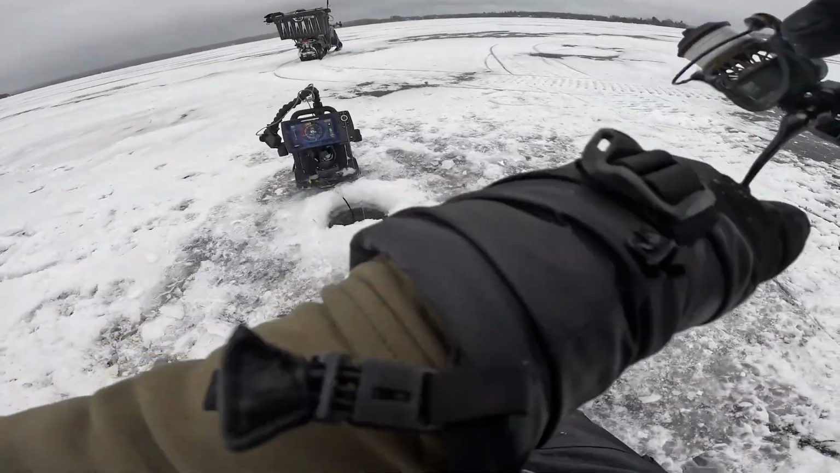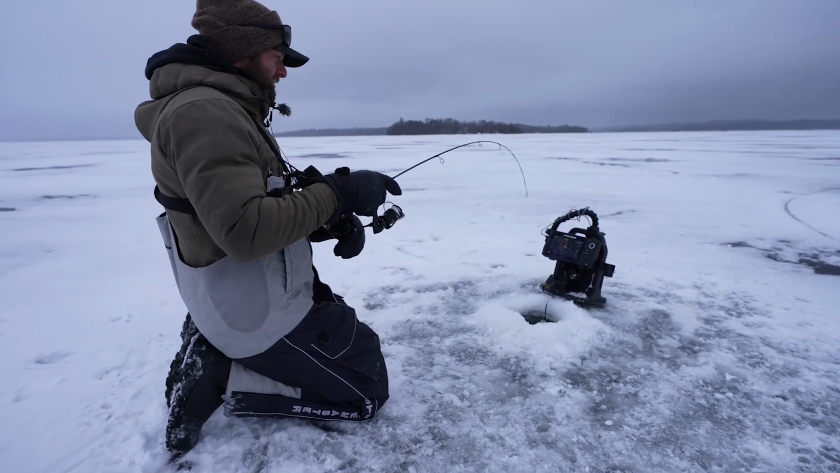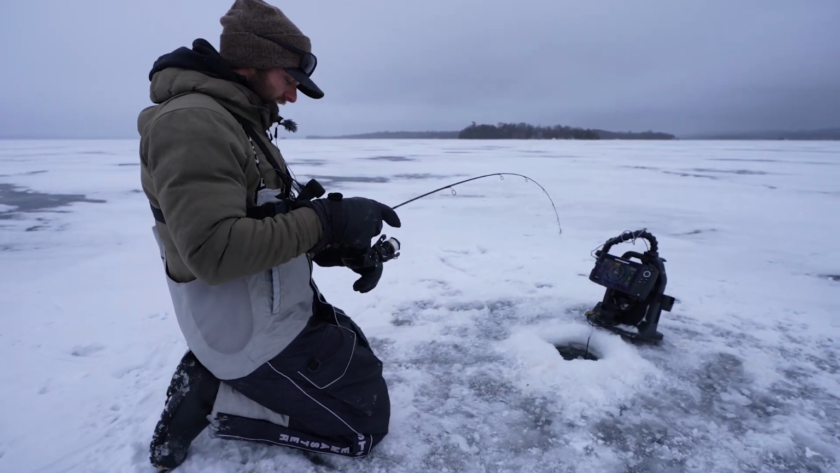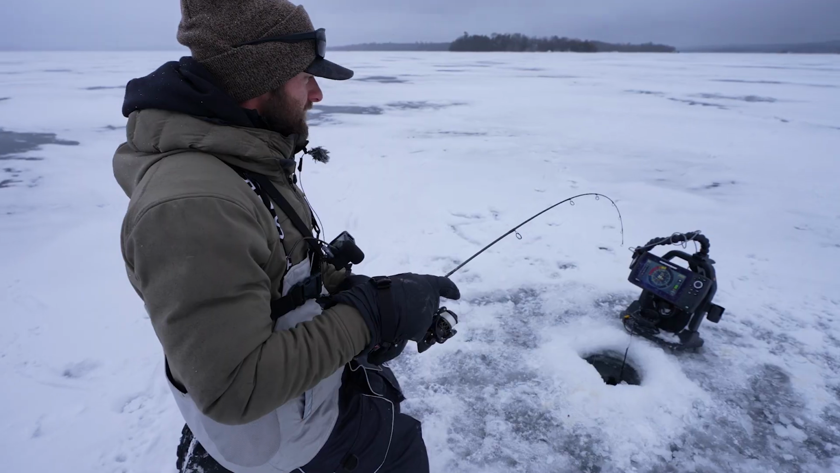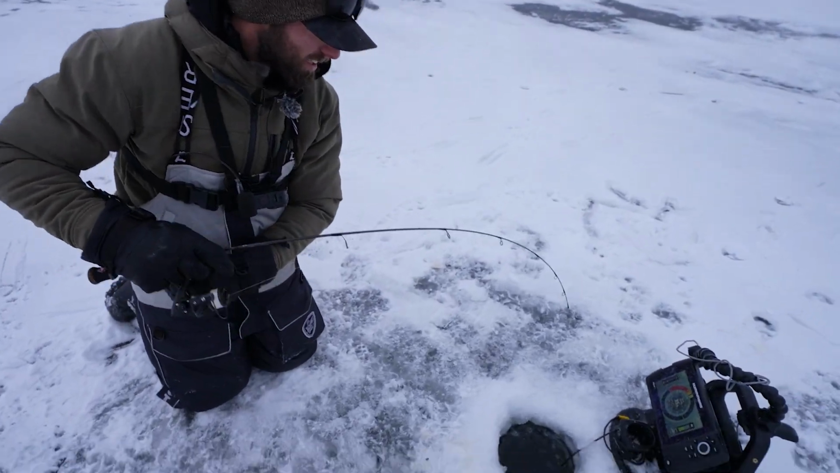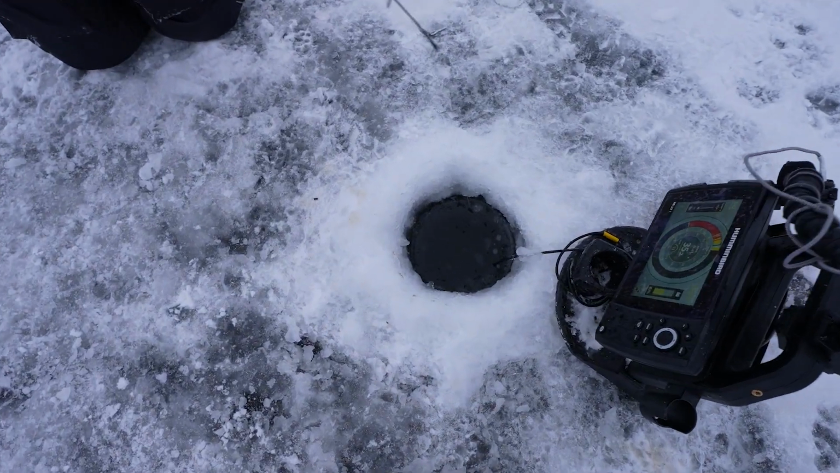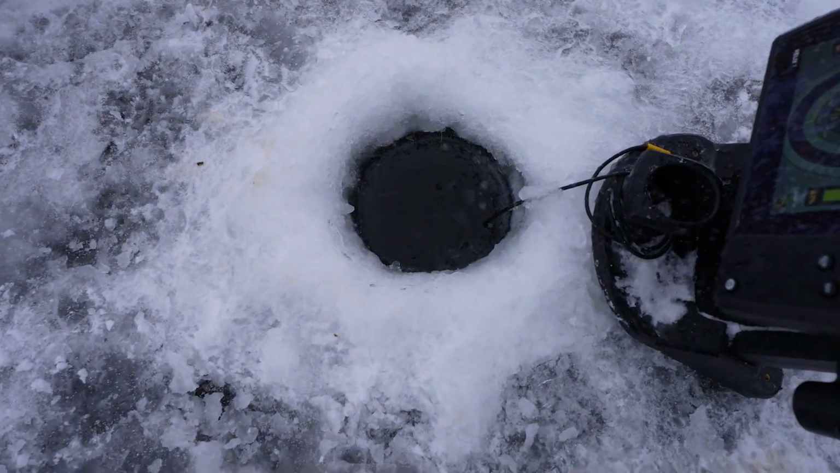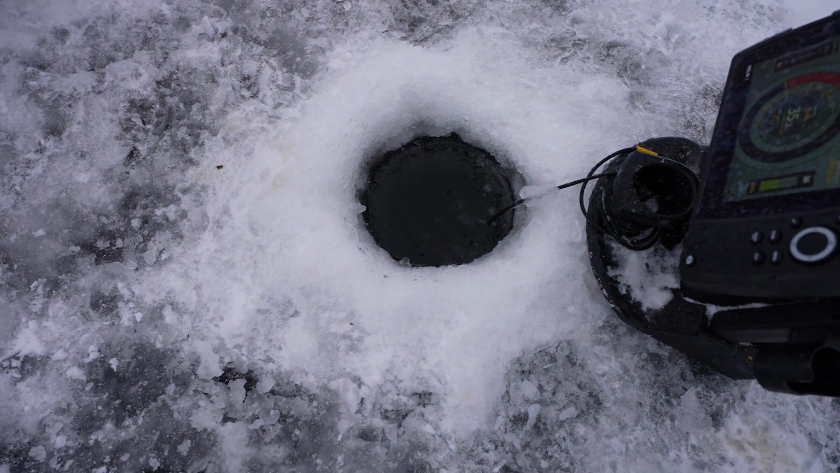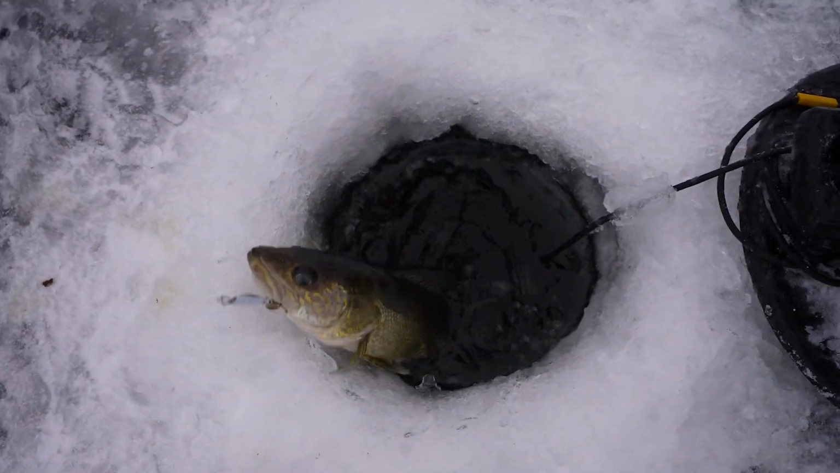Got him. That feels good. I don't even know if Mitchell got the hook set on, but holy cow, when he decided to bite, he really committed. Feeling all right, feeling all right. Feeling like we probably got another nice 17er, I'd say. Come on, bud, where are you at? Oh yeah, nice walleye. Nice walleye, there we go.